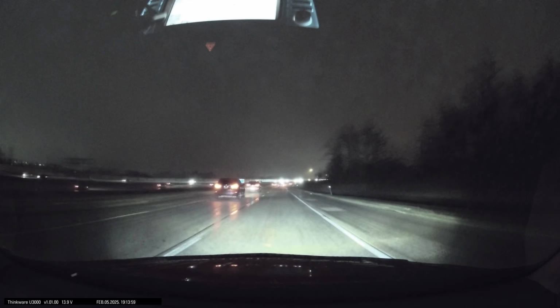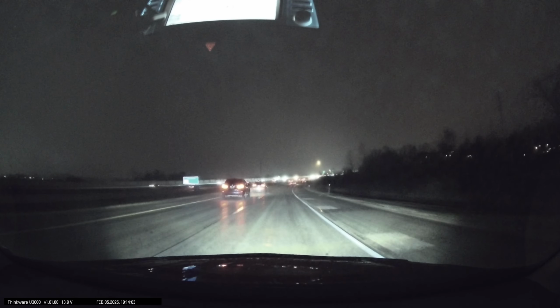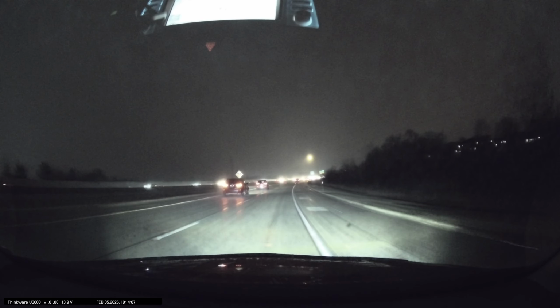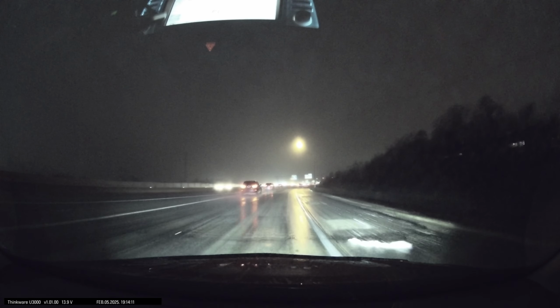Double vision tonight. If you do, you need to let me know so I can drive. I get worried when you talk about having double vision. Well, you're out there driving. Well, I haven't had it in a while.